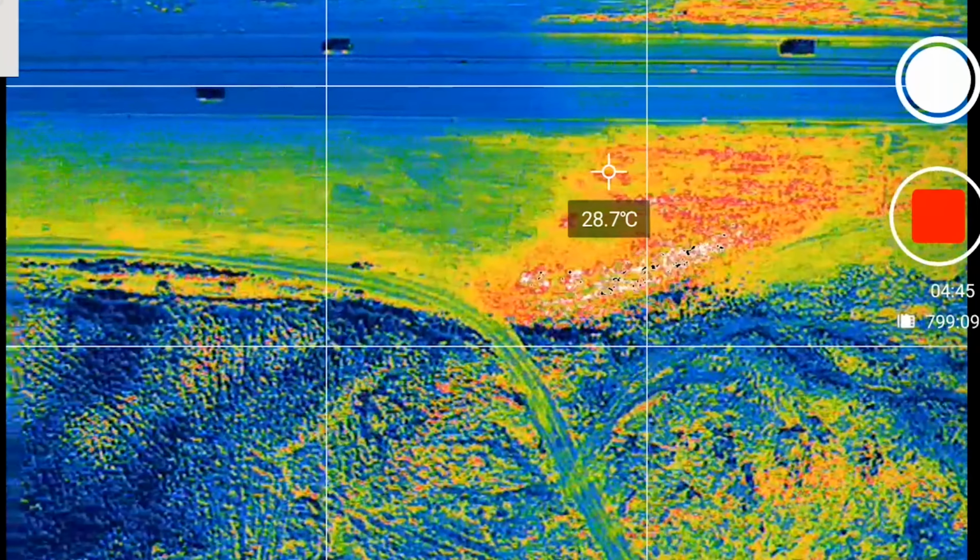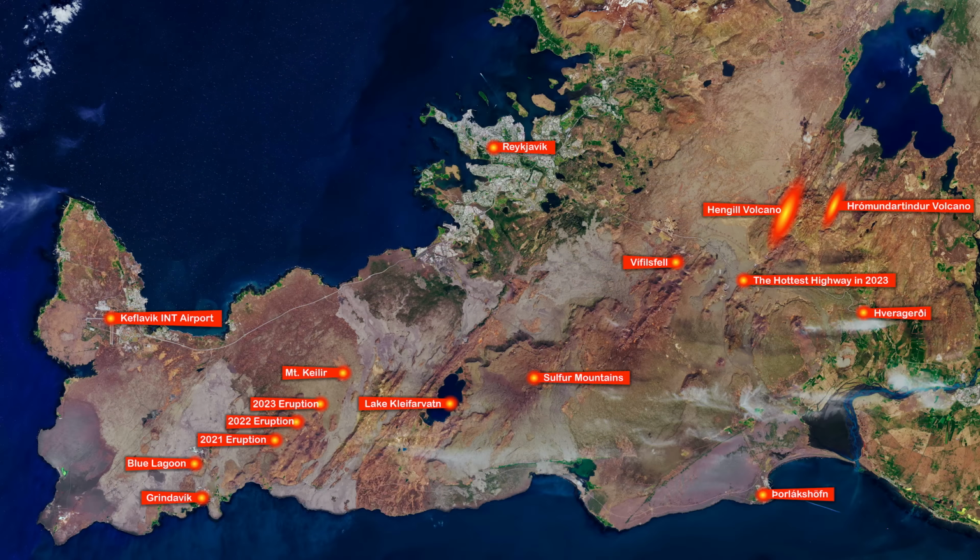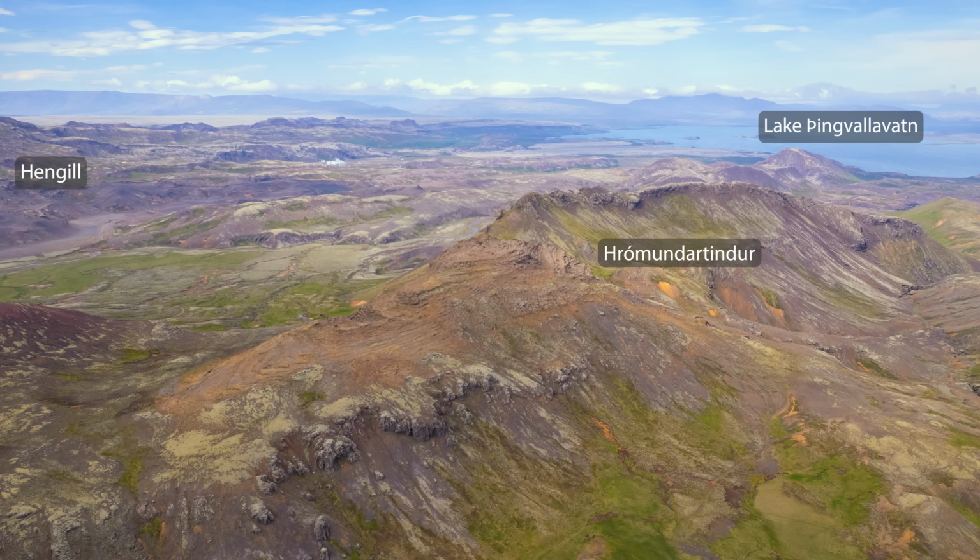And before I present the results, it's good to take a look at the map. The Hengill volcano is here, and the Hengill volcanic system is the easternmost system on the Reykjanes Peninsula, the only system with a magma chamber, and actually 2 of them. So we have those volcanoes there, Hengill and Hrómundartindur, and the Hrómundartindur has actually been showing some signs of unrest recently. Nothing drastic, but it's alive.